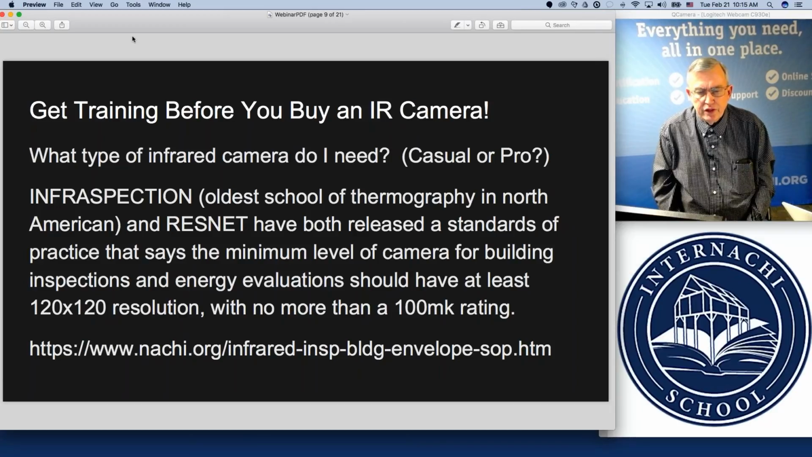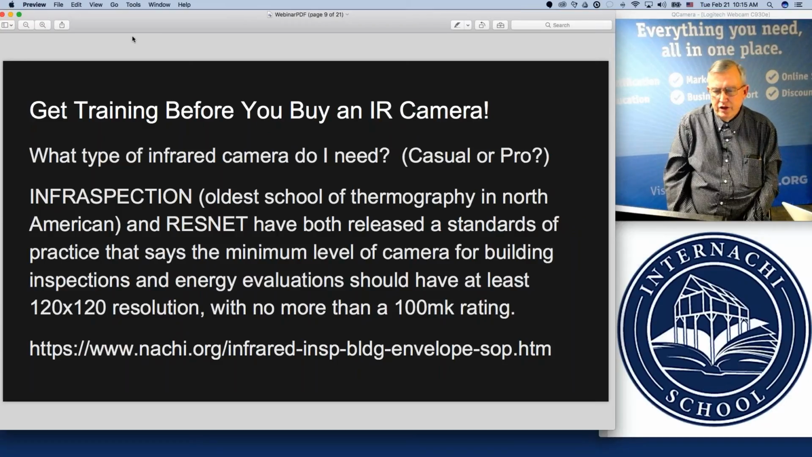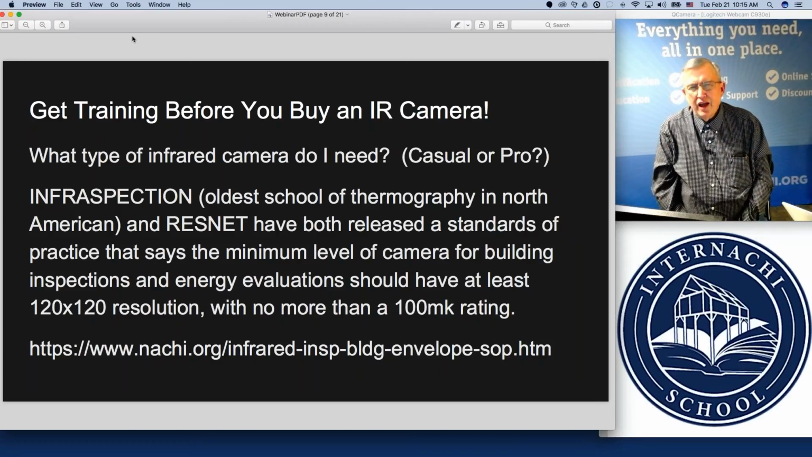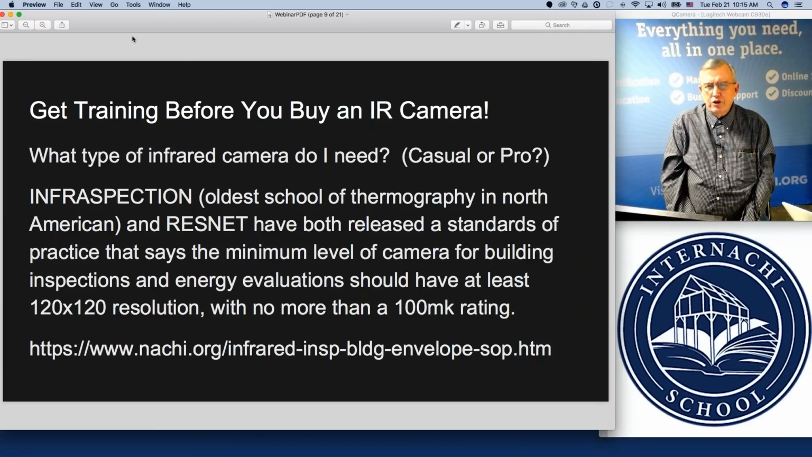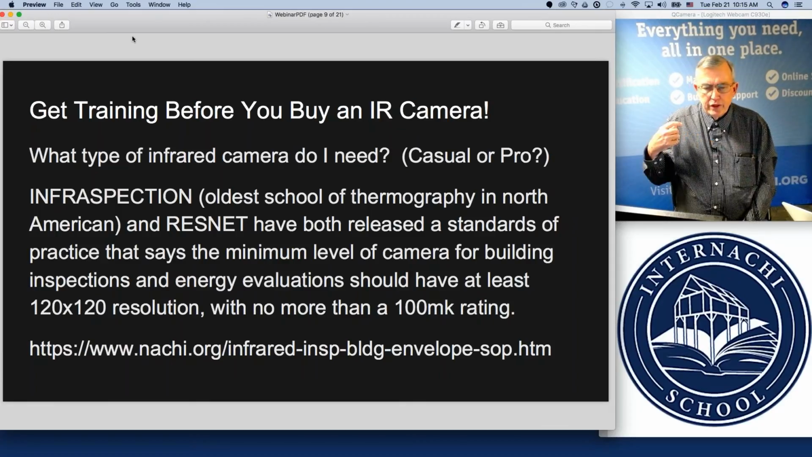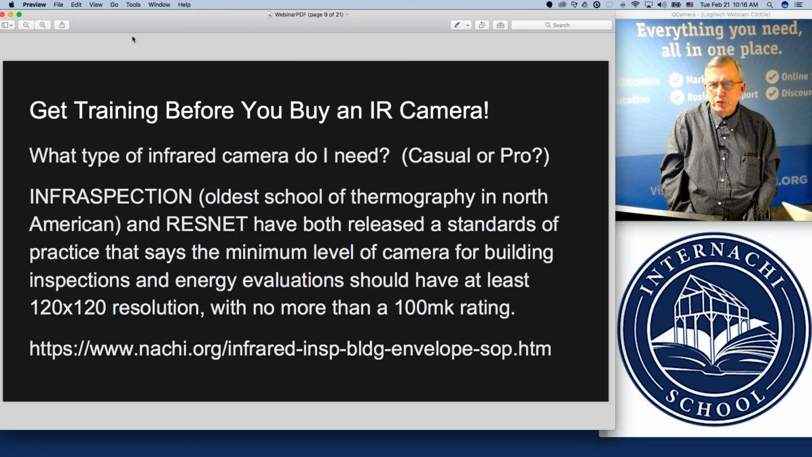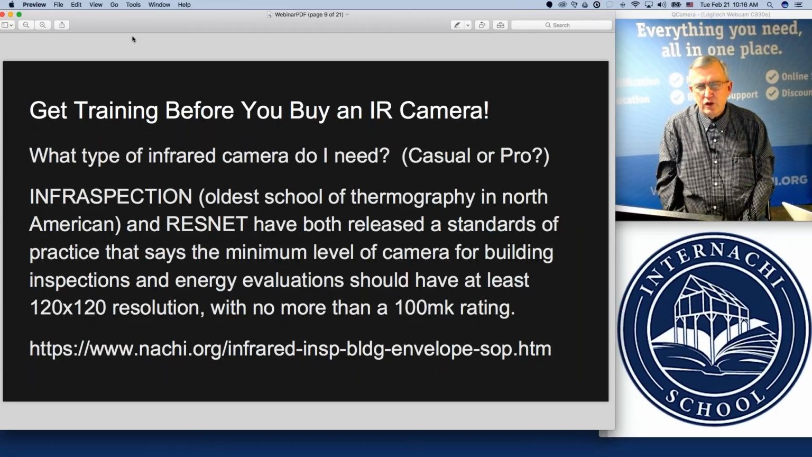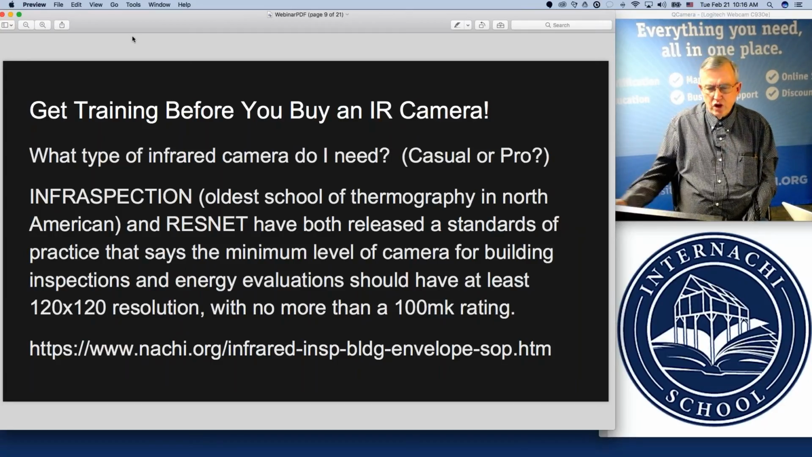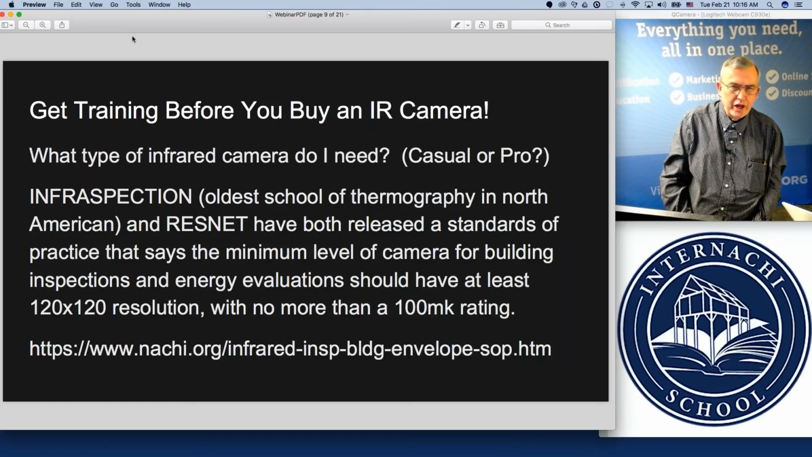The school called Infraspection and the energy audit organization called ResNet have both tried to write standards of practice for thermal imaging and to clarify what inspectors would need for thermal imaging within a building. And both of those organizations came to a conclusion that at a professional level, they both recommend that you go with a 120 by 120 resolution camera and that the MK rating be no more than 100 MK.